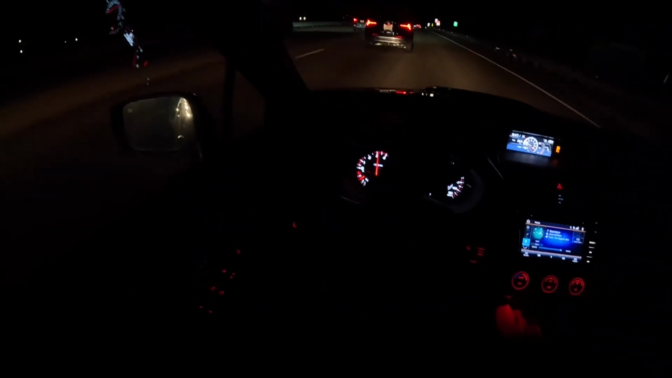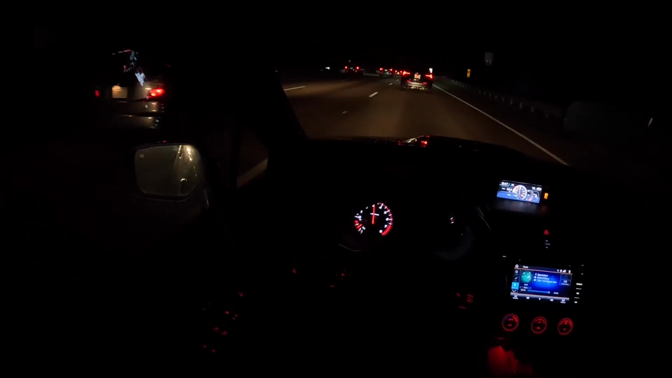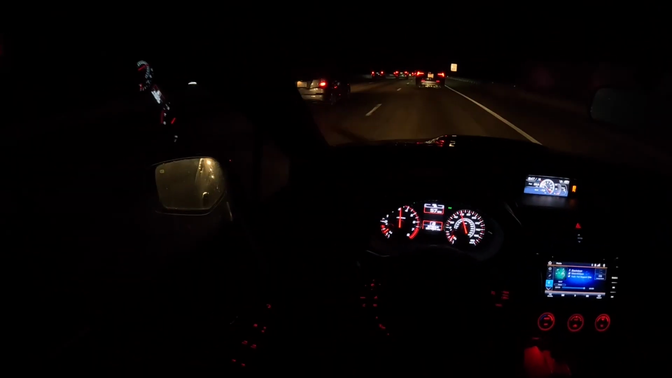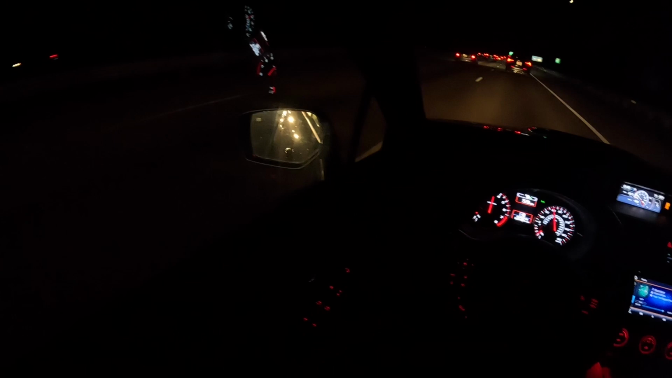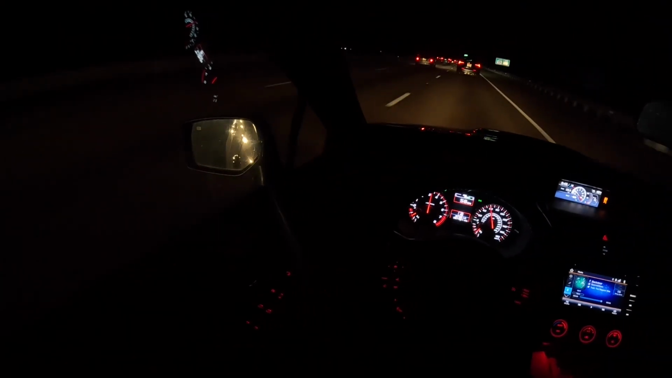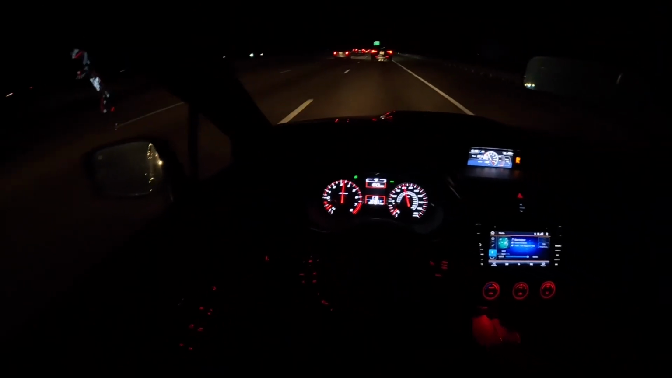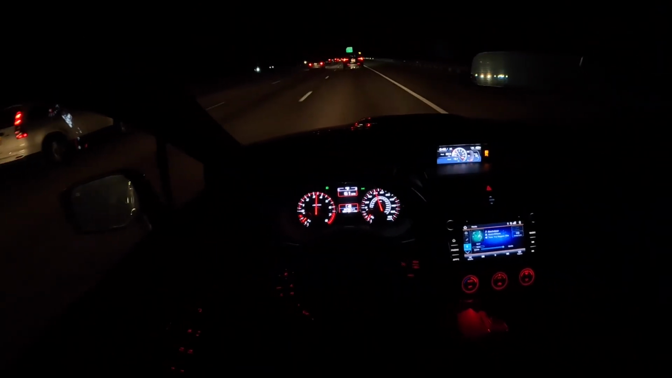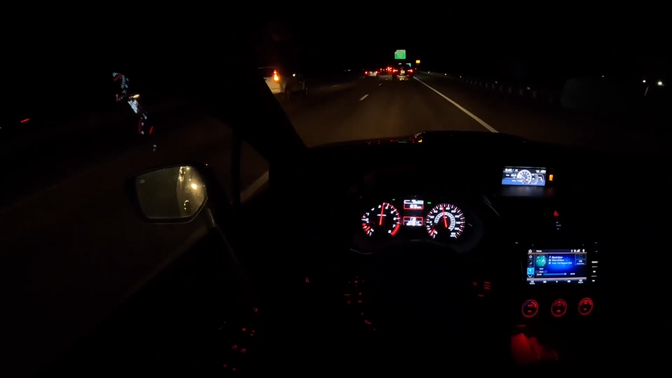Oof, pothole, man. Hate these damn potholes. Traffic was probably back there, because this is not bad right here.